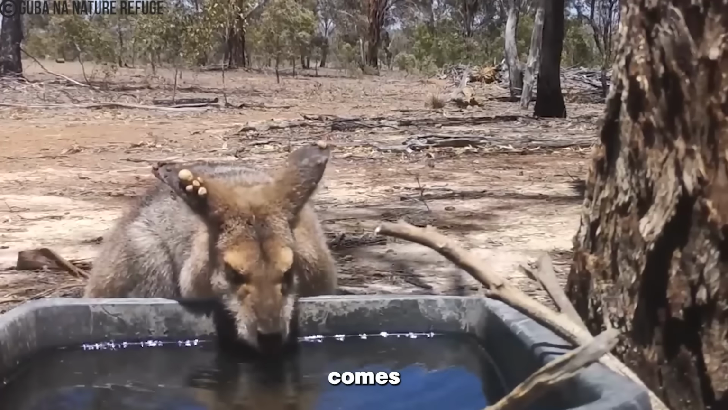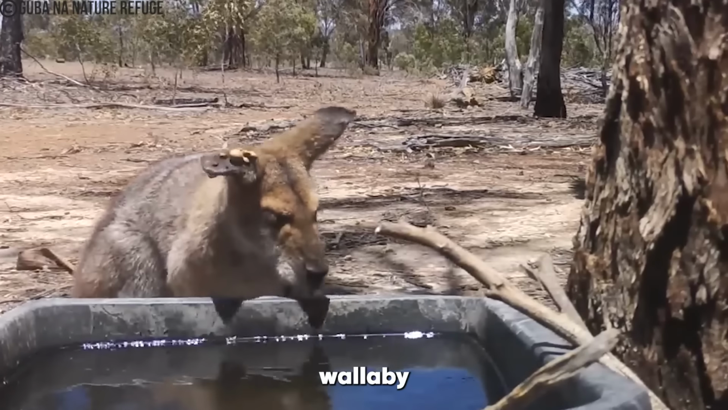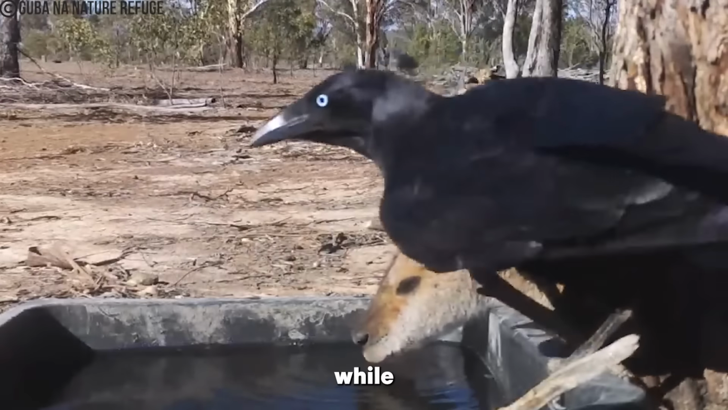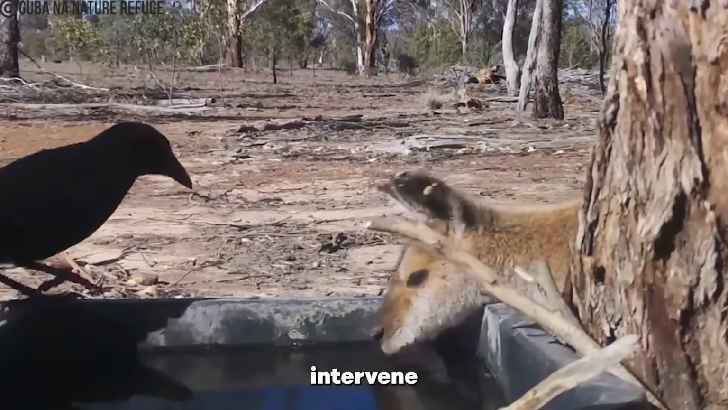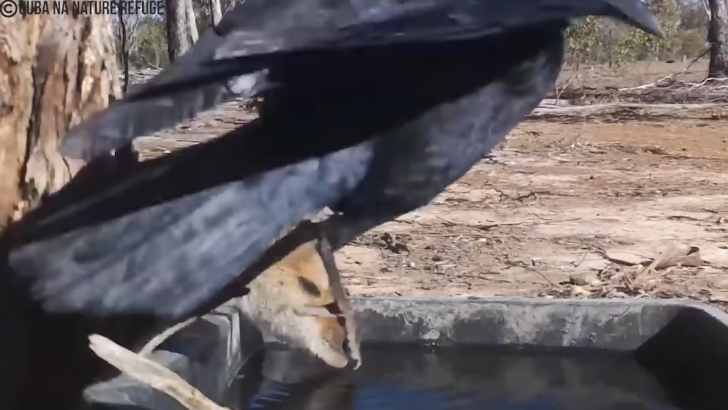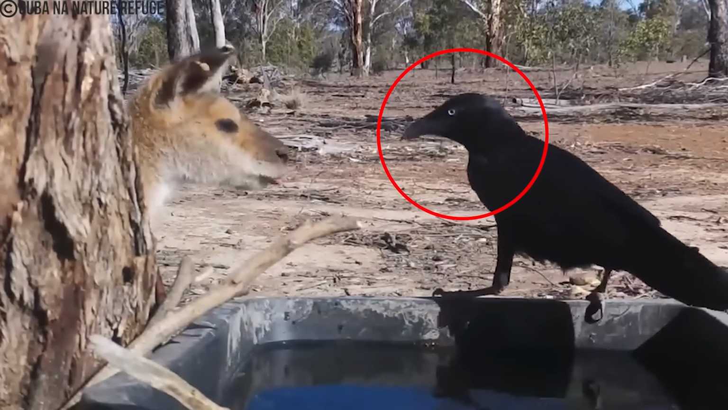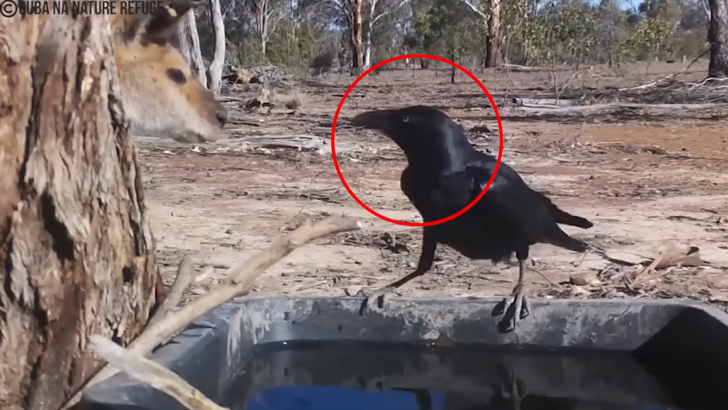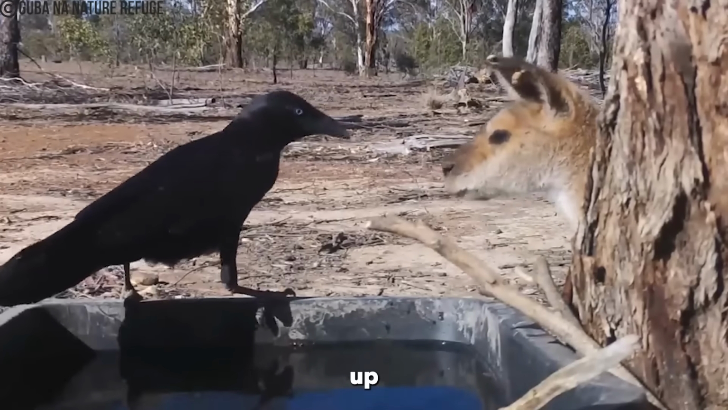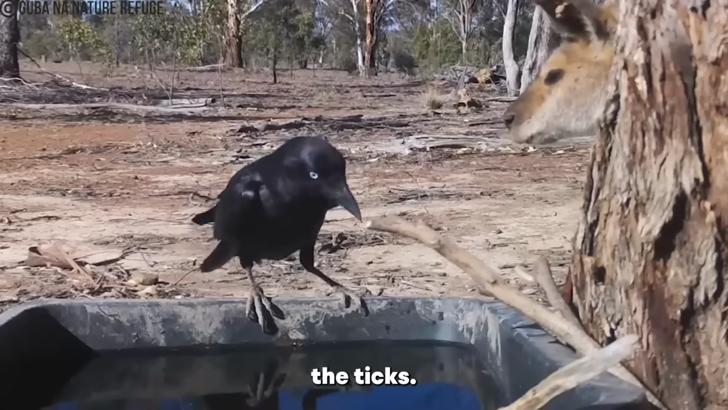The following footage comes from a nature reserve in Queensland, Australia, where a poor wallaby found itself full of ticks on its ears. But while the people at the reserve didn't intervene, since it's not a pet, something else might. The crow scooted up to the wallaby, appearing to drink water, but its sights were set on the ticks.